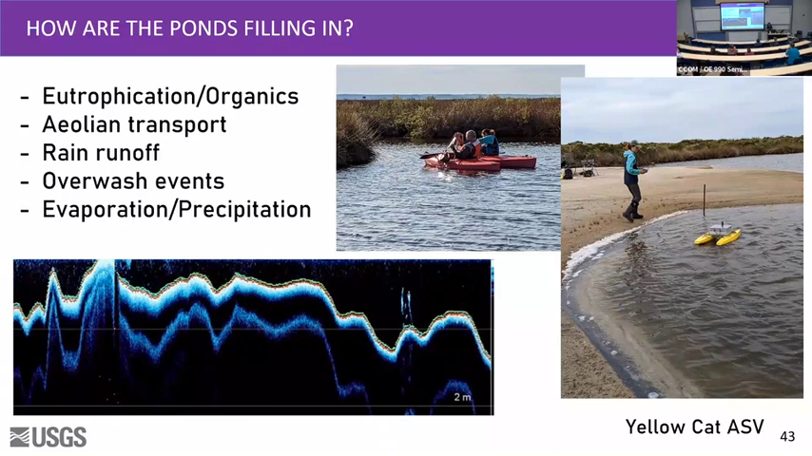A few of these channels are attached to the sound, and so they might never fill, or at least they're going to have a much harder time as it's tidally influenced. But we wanted to know how deep it was, so we took out, this is Yellow Cat, we're at 4 boats now, in case you're counting. So this is a little ASV, it's cute, run by a drone battery, has a little GNSS receiver on it. And we drove it to do some bathymetry.